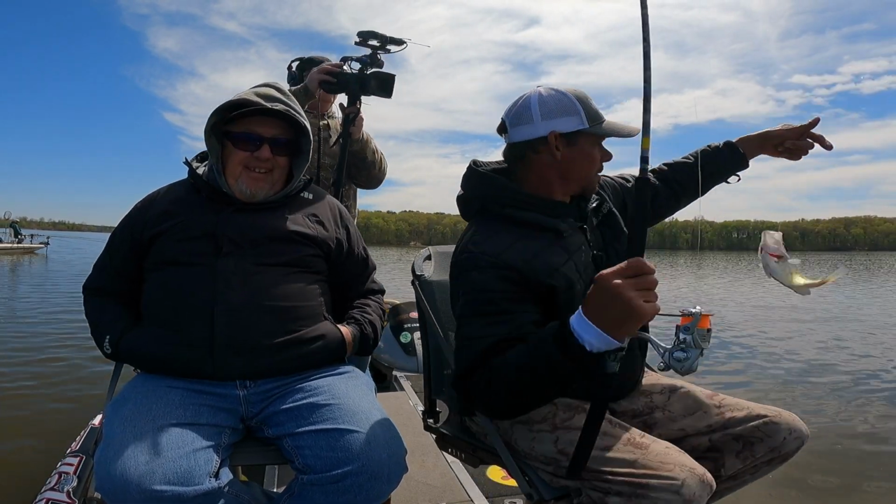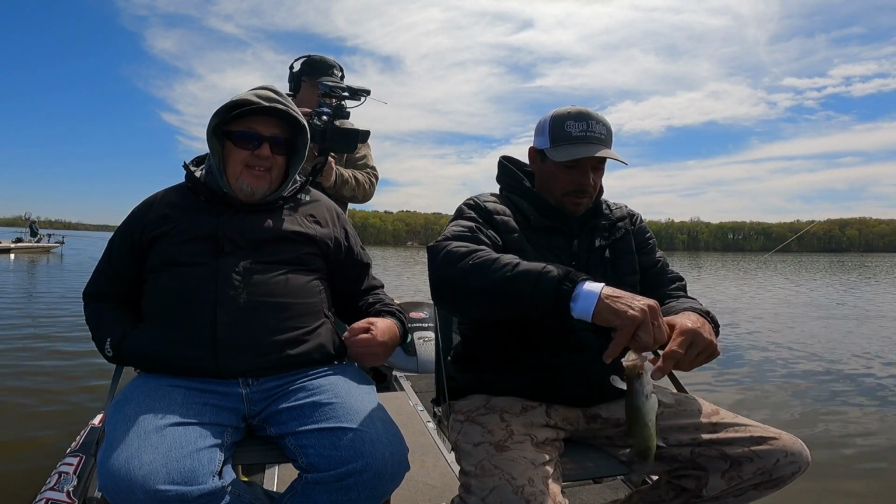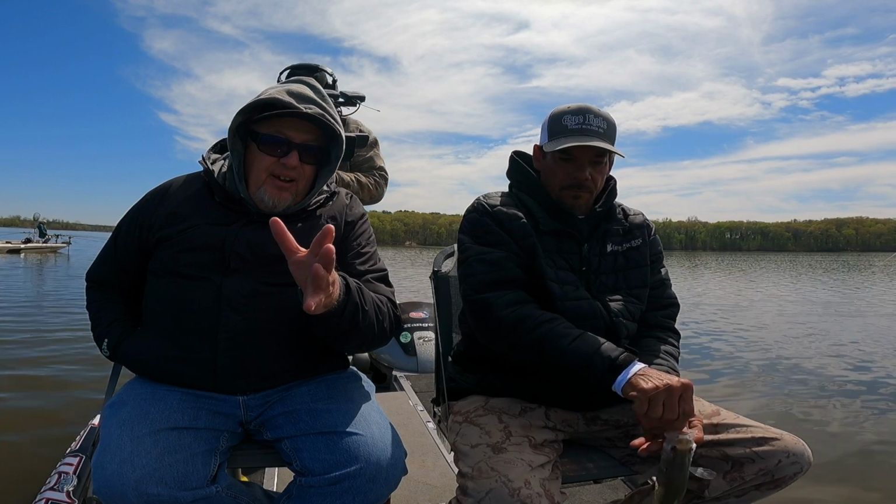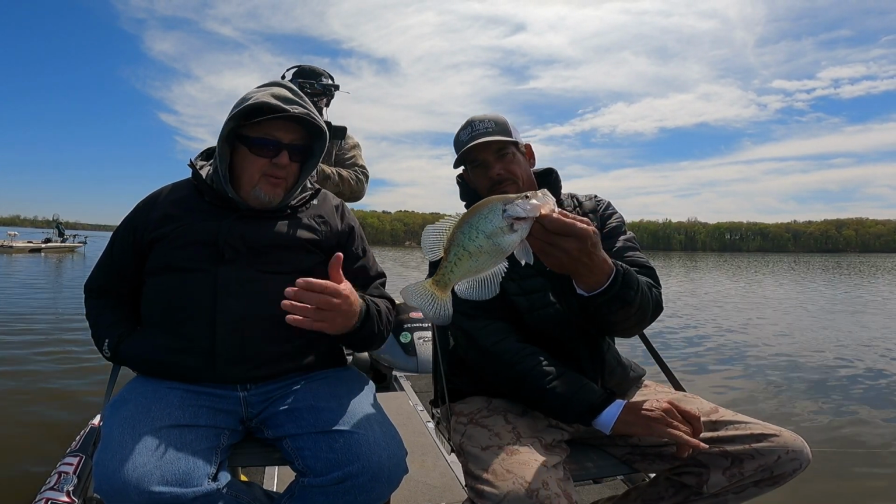He's still not really the caliber of fish that we're expecting today, but you see, he saw it on that log out there. He sees a couple fish. First time, he got right over the structure. Bam.